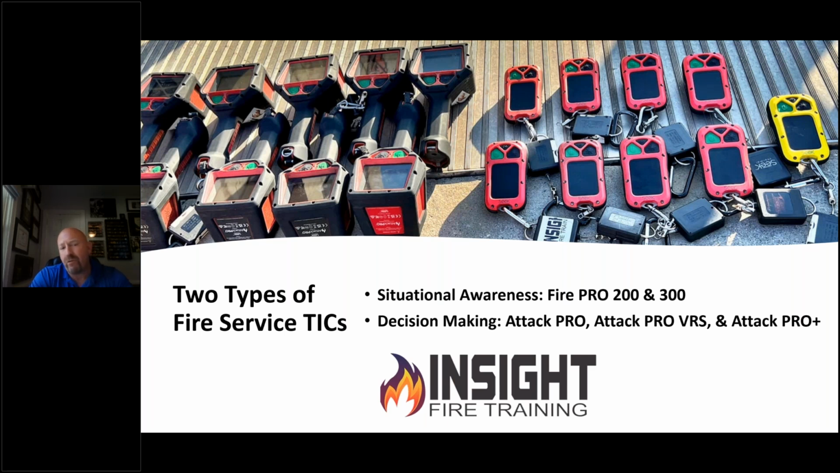There are two types of thermal imaging cameras being marketed or sold to firefighters today. You have your situational awareness cameras, which we'll focus on in this episode, and decision making cameras. Decision making implying those go in the hands of decision makers: company officers, safety officers, battalion chiefs, or as I like to say, the designated adult.